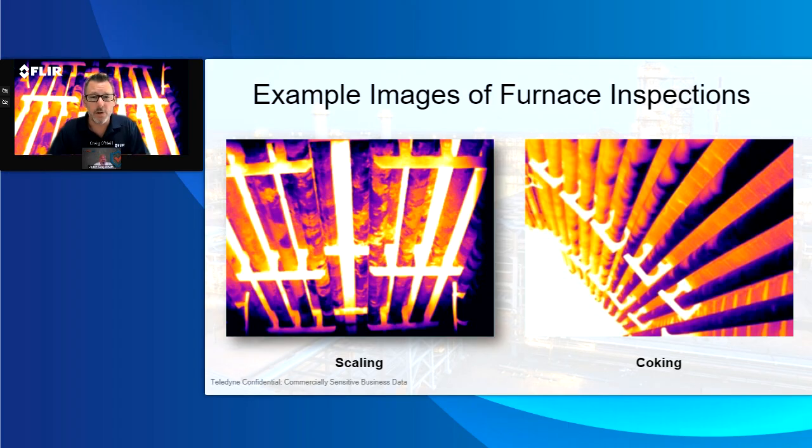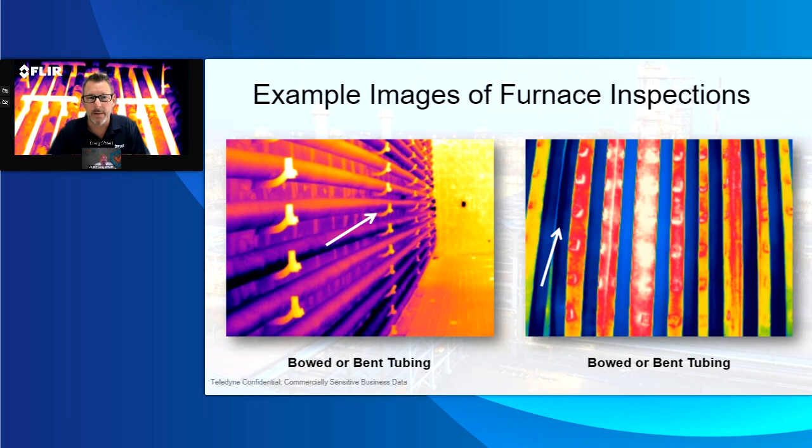Correct. The other thing you just mentioned on the image on the coking, but you sent me a couple of pictures, right? And we talked a little bit about the challenges with bowed or bent tubing. I'm curious, if you have any insight, what kind of problems can this cause a petrochemical facility? Like, what's the worst thing that can happen if one of these, whether it's the coking issue, the scaling issue, the bowing, what's the worst thing that can happen in these cases?